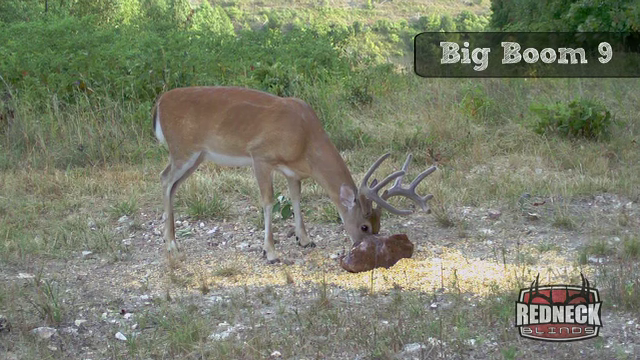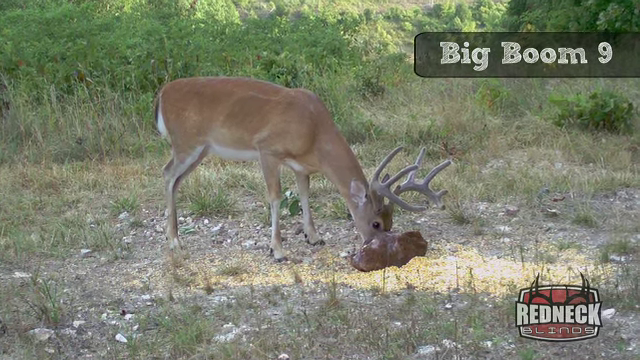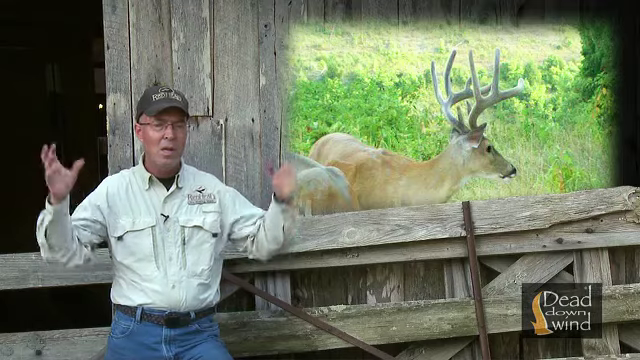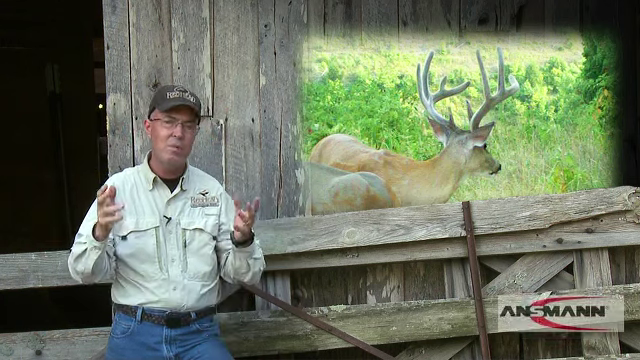Looks like he's got short legs. That's because his chest and body's so big. The legs aren't shorter, his body's so much bigger, and that's a key factor for identifying mature bucks. Big rack, big basal circumference, all the stuff I'm looking for in a mature deer.